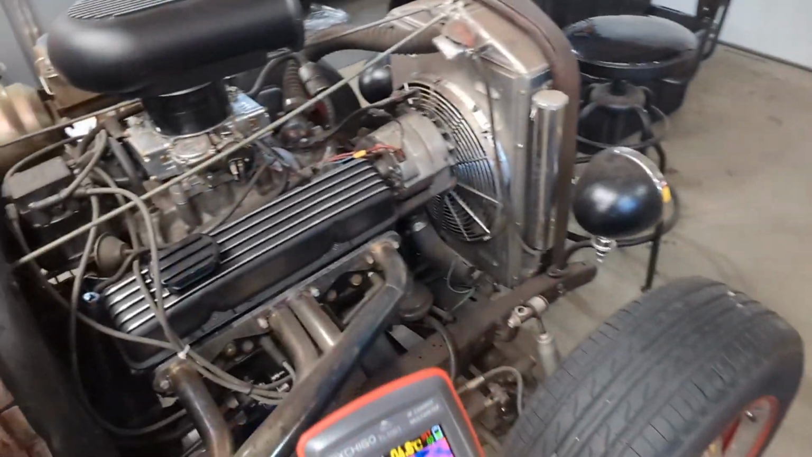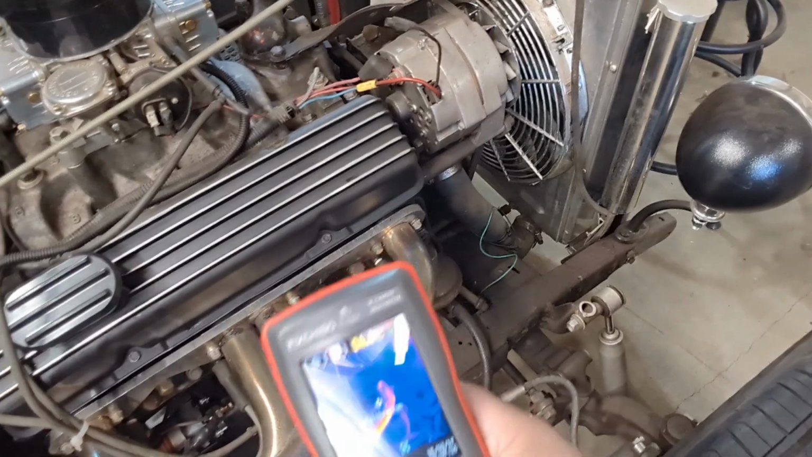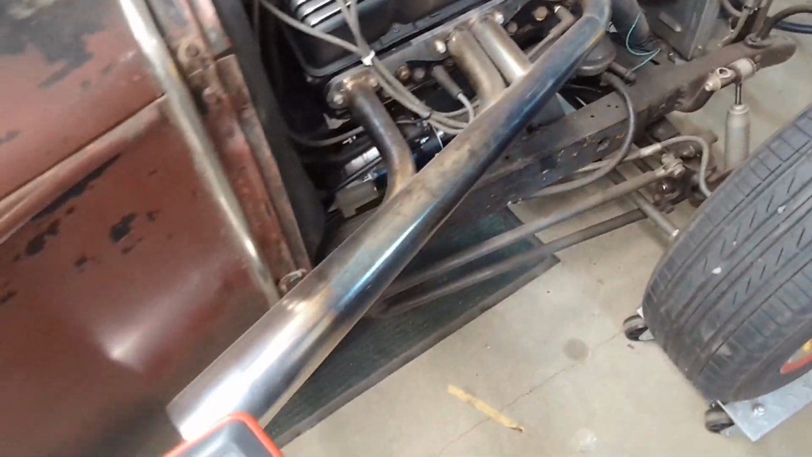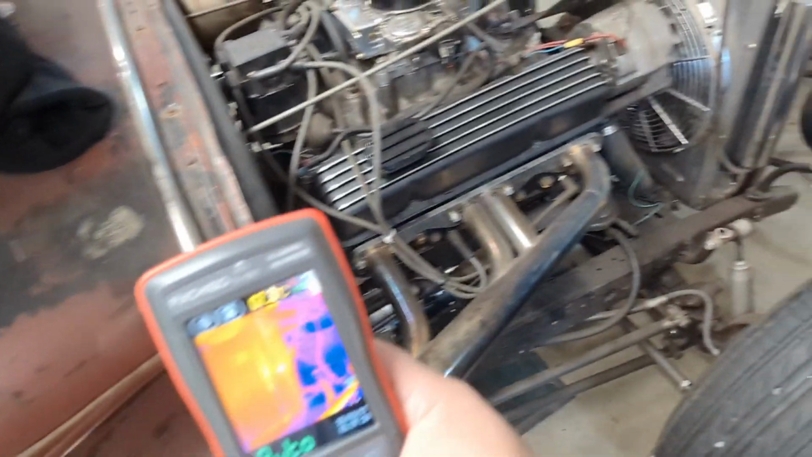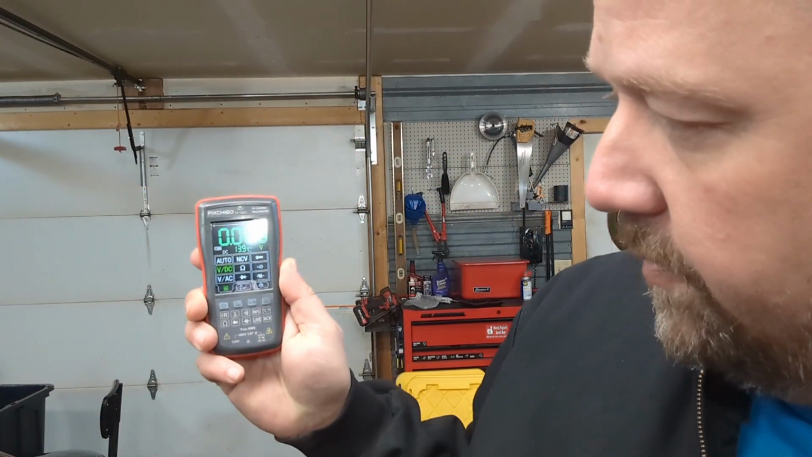Now this would be good if you're here and you'd be like, well, which ones aren't firing? You could take a look. Now, of course, this is just warmer because it's the body and the engine block. But that would be a fantastic function, especially if you don't have a laser thermometer. It's cool. It does have all the other functions, but it's just touch it.